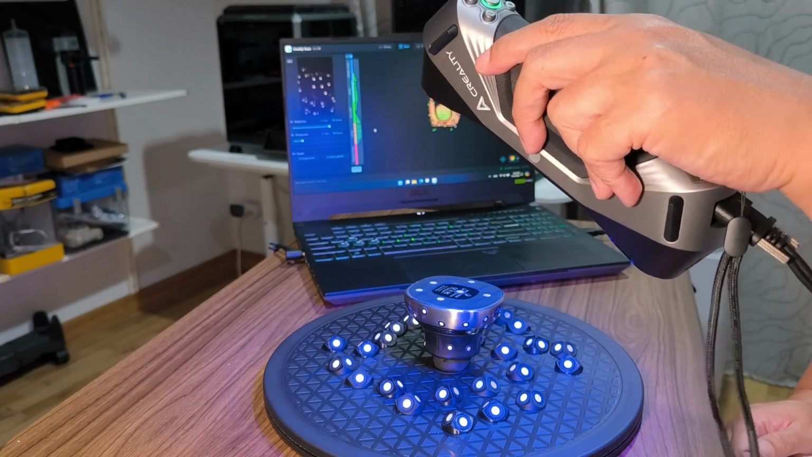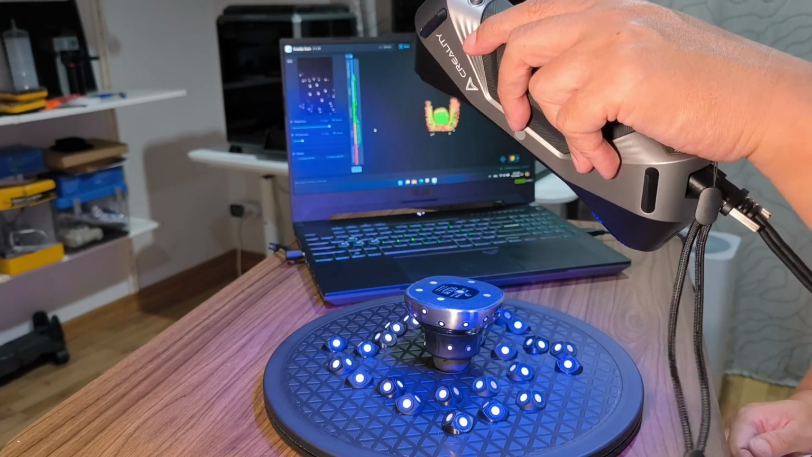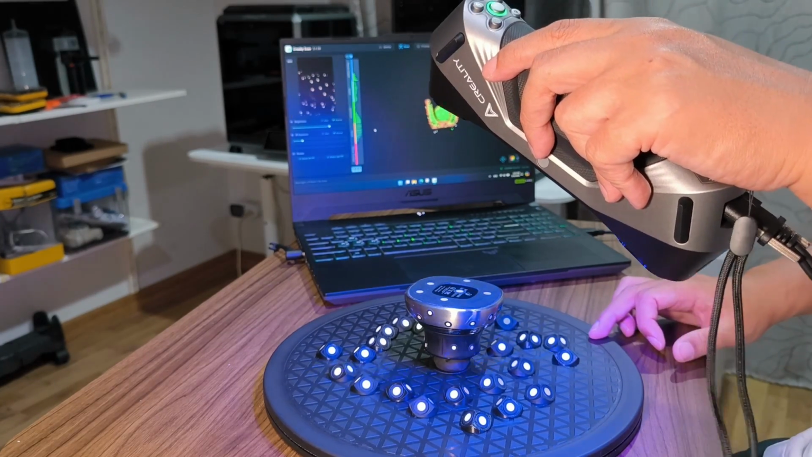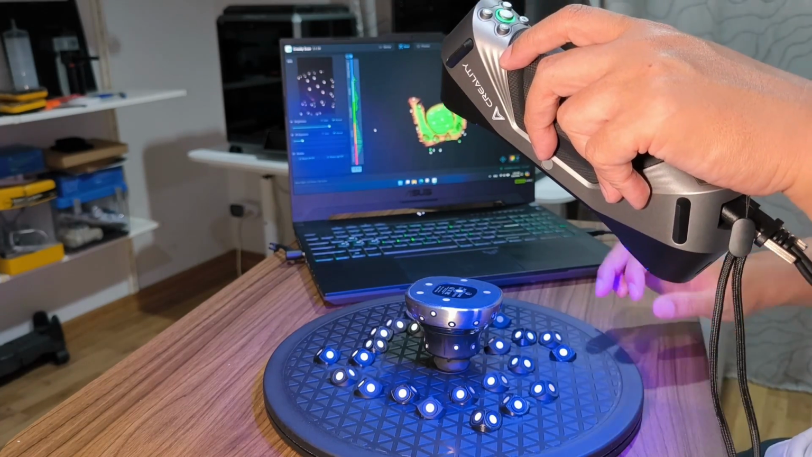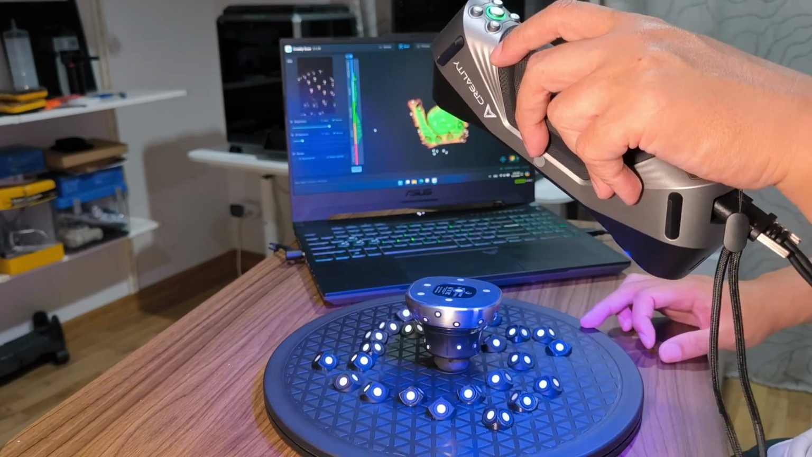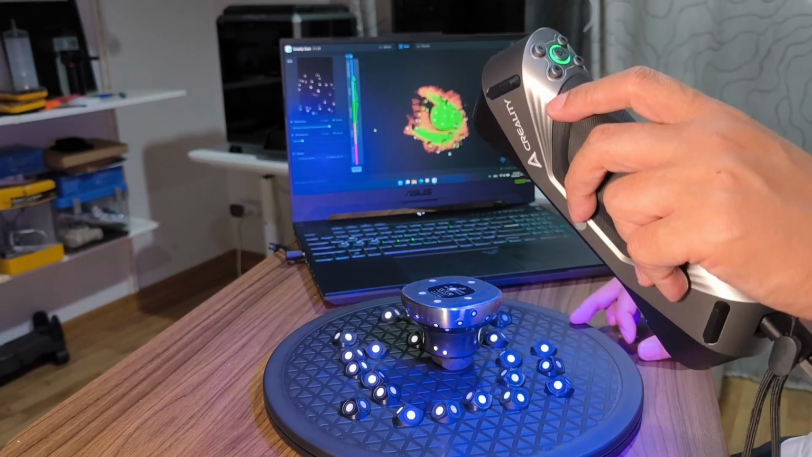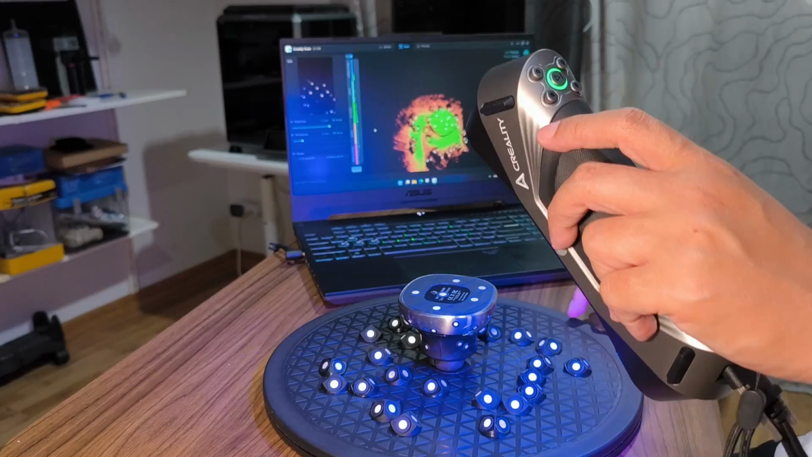With the Raptor, you need to slowly wiggle the scanner, because if you don't do that, you're going to have just a line. I need to zoom in just a bit. Okay, a little bit too much. Okay. Raptor, as you can see here, scans very well with the markers. I have 49, 50 frames per second.